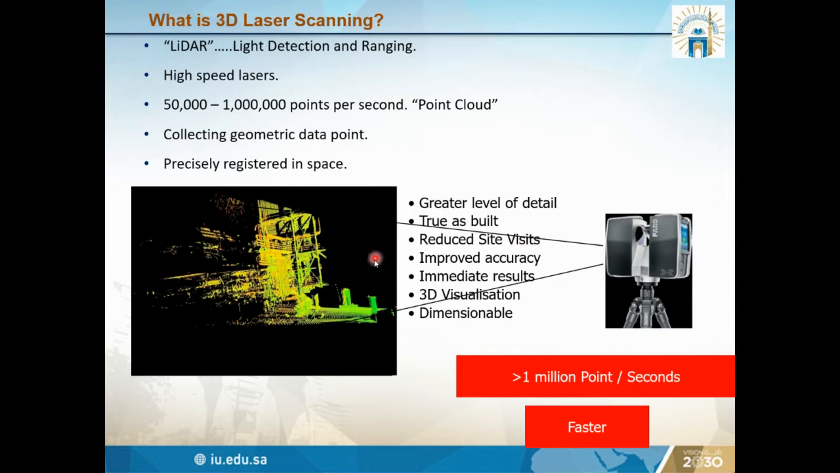So this is real-time data. It reduces site visits, and we can get immediate results within a few minutes. Scanning time takes 5 to 8 minutes, and then 3D visualization is very easy, and we can dimension the buildings easily. It's very fast and very easy to get the data.